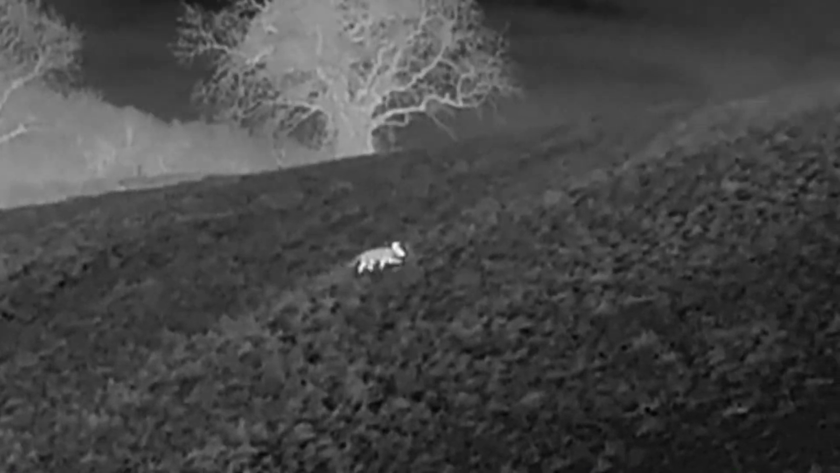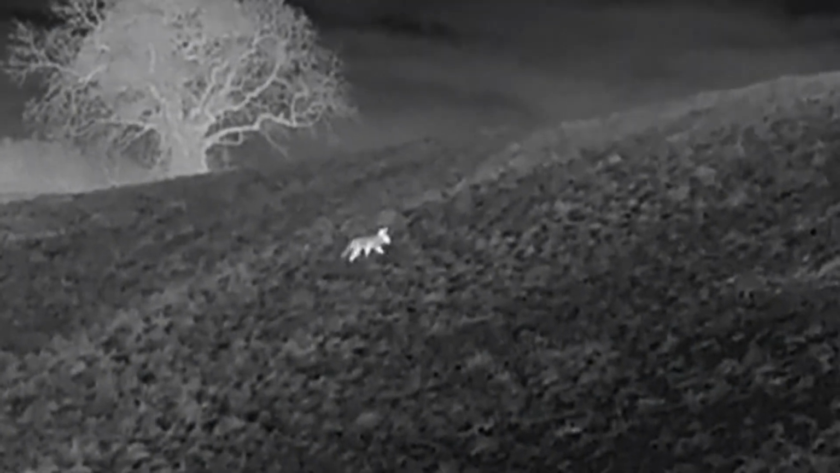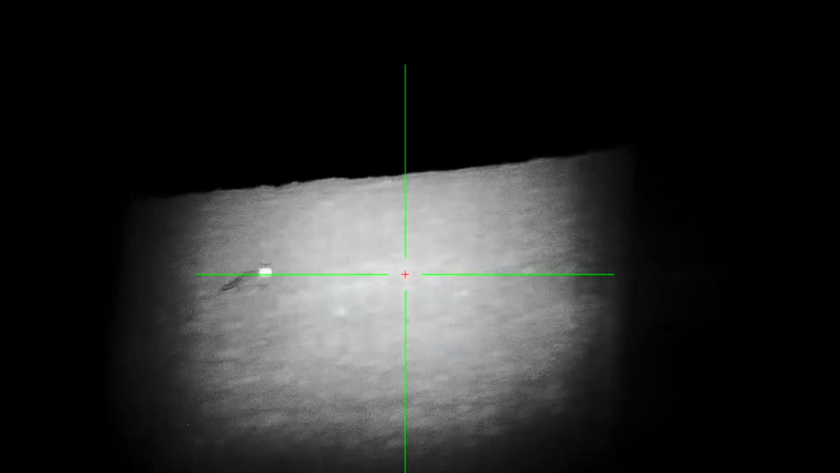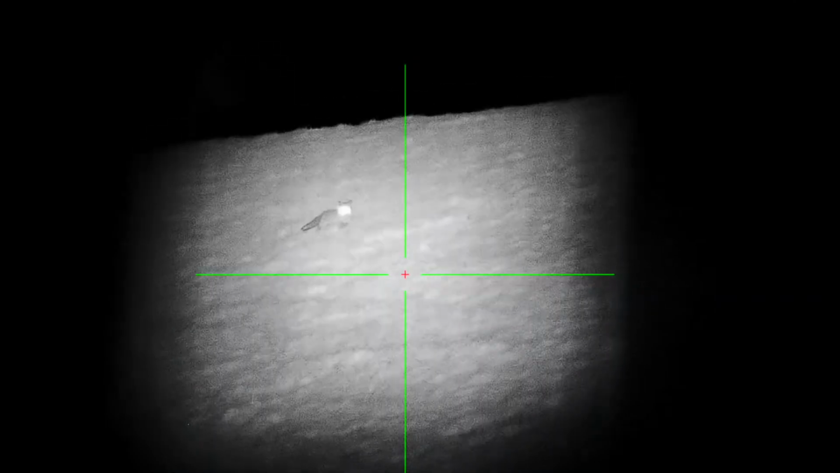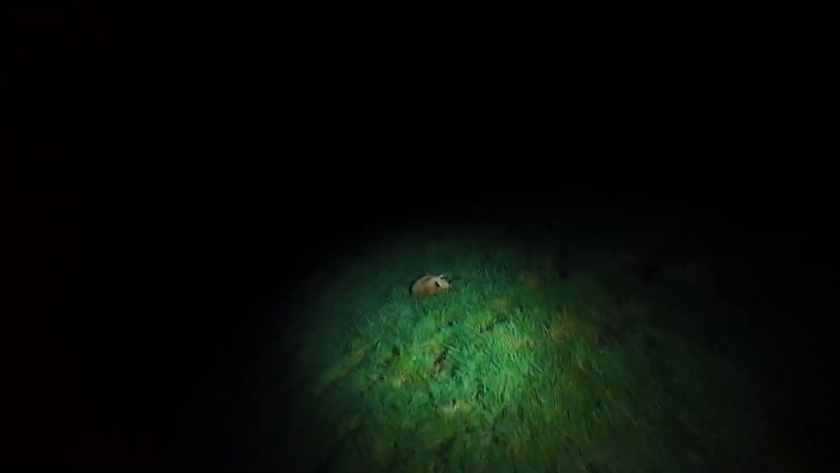Now here's our first fox coming in. Dog fox on the bank towards the penwood. Try and get the Alpex on him. Lamp on. Now the wind's blowing across us and towards him, but luckily he knew something was on, but held still. Good shot, put him down. He didn't have any idea what was going on. Exactly how we want it. Clean kill, first fox of the night.